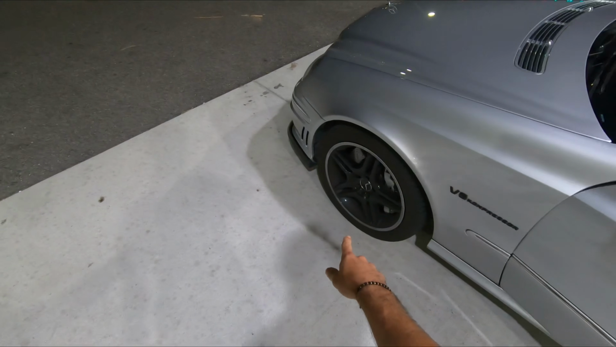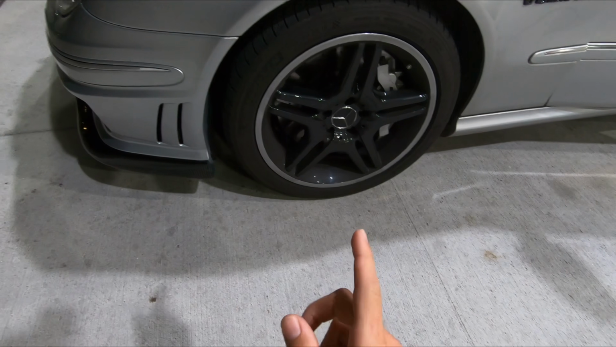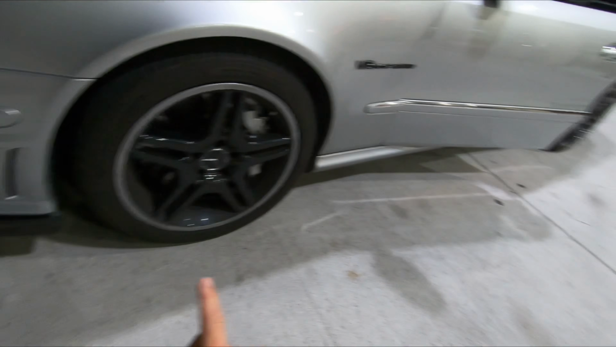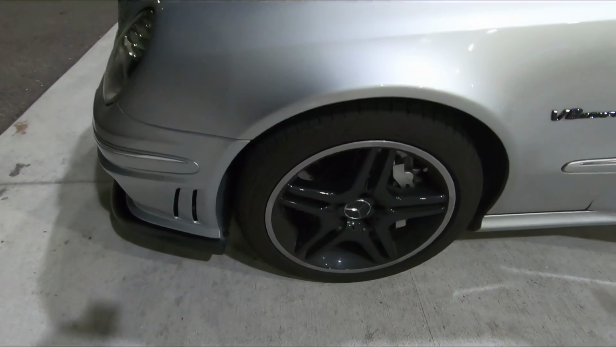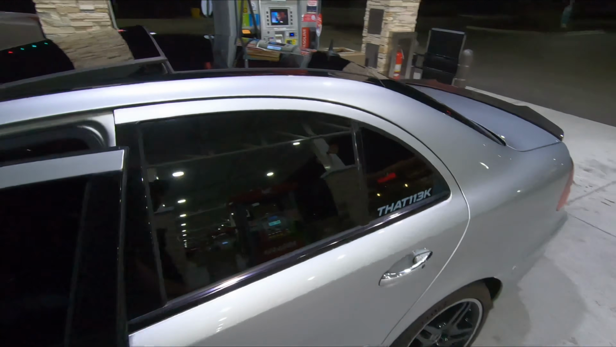But anyways, while we're fueling up, even though I styled these rims after the two-piece Chromodoras, I'm sick and tired of the black. I think I'm gonna go ahead and change them. So maybe time for that.